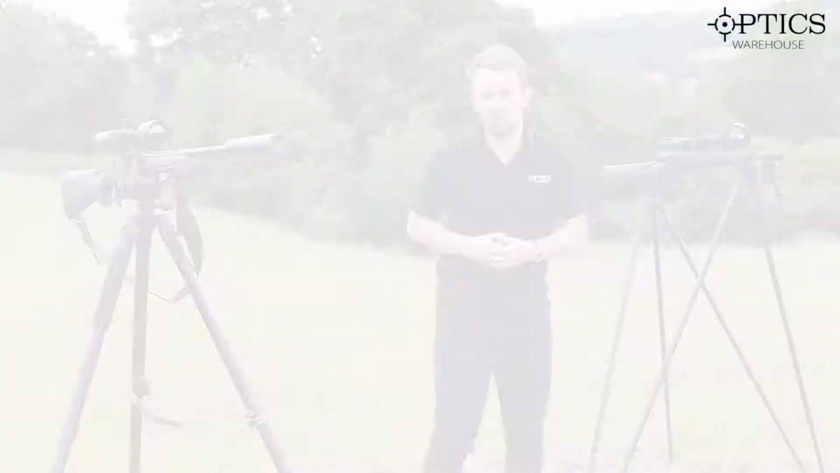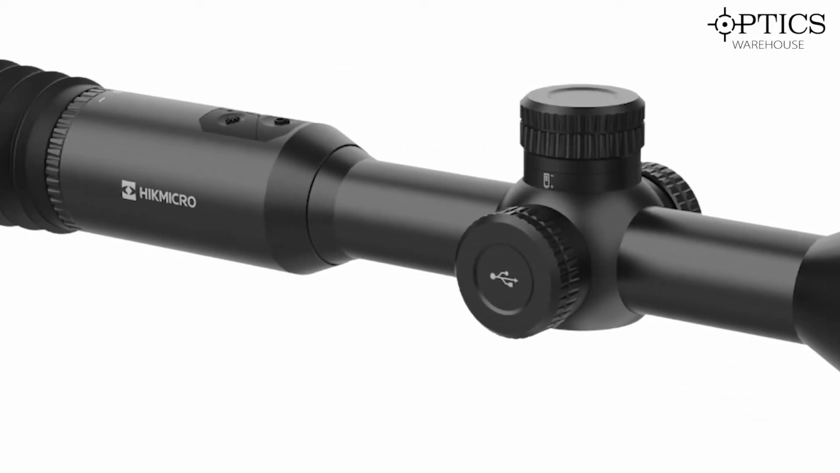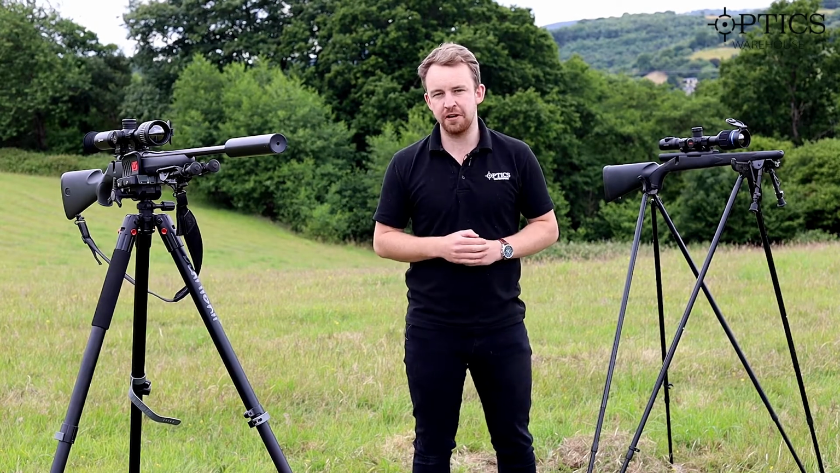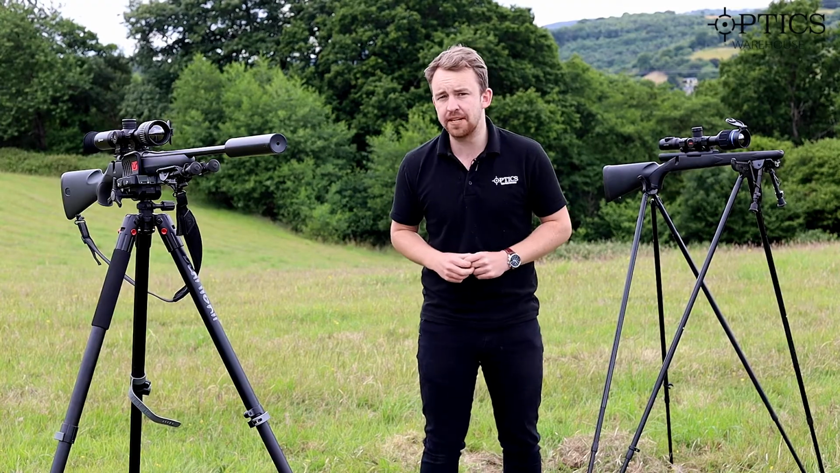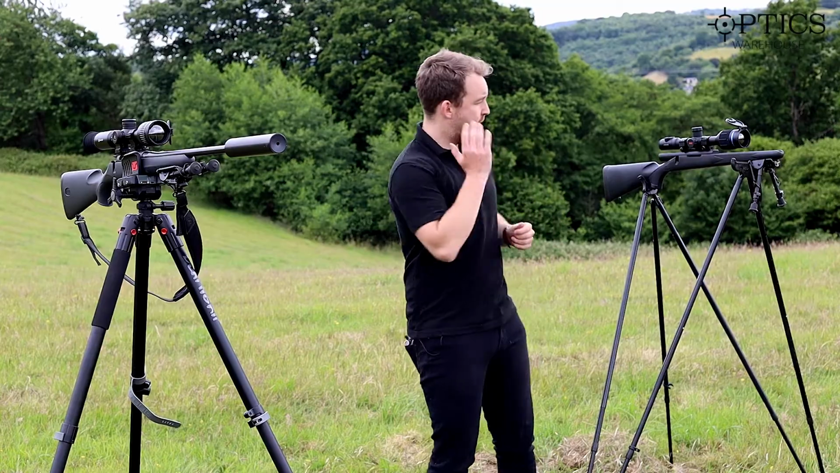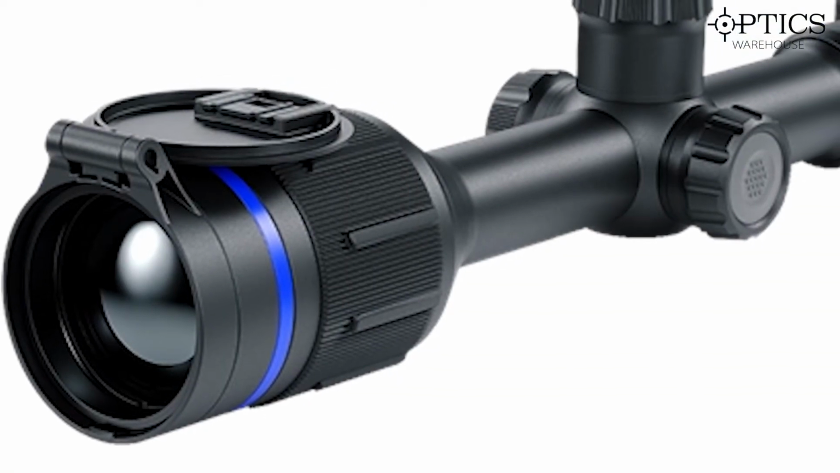So what are the units in question? The first one is the Stellar SQ50 Pro. That is the top of the line from HIKMICRO in terms of sensor, and obviously a 30mm tube weapon scope. You're looking at a 640 by 512 with a 12 micron pixel pitch, something not brought out by a lot of other thermal brands at the moment, but I say HIK really have brought it out and they really have absolutely nailed it.